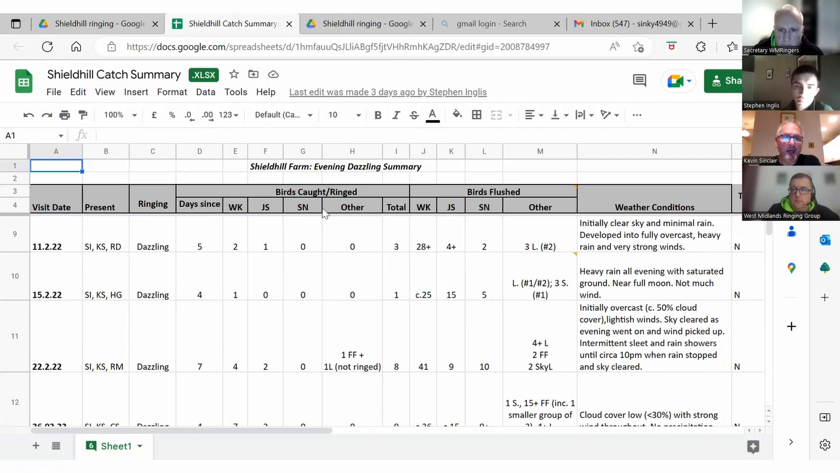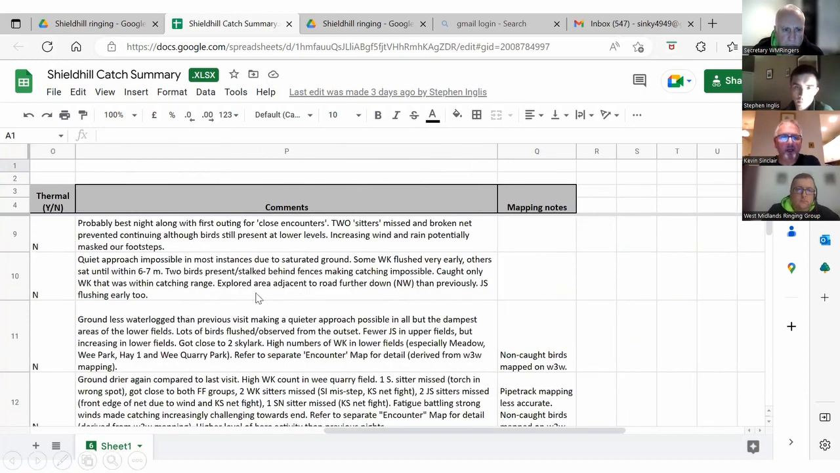And then a comment section, which is a critical analysis of me beating myself up when I've cocked it up with a net, or making a note of other issues. And again, one of the reasons that we like to work in a pair, it's good company, but also it's very, very difficult to wield a big net over that length of time effectively when you're trying to do thermal and dazzling too.